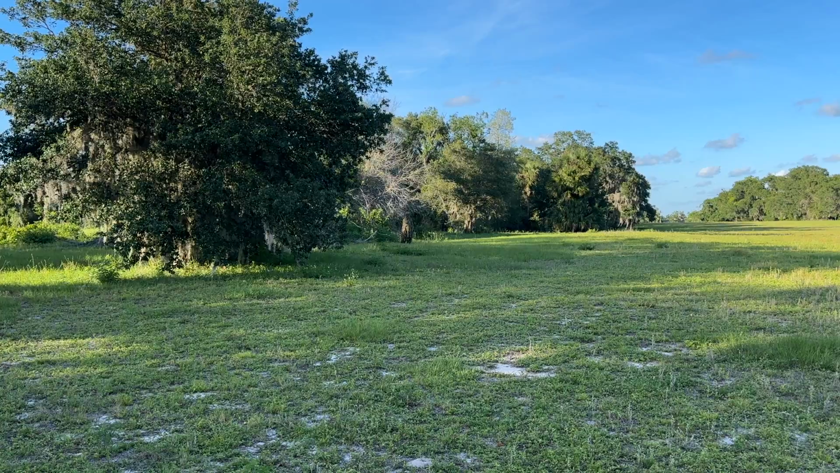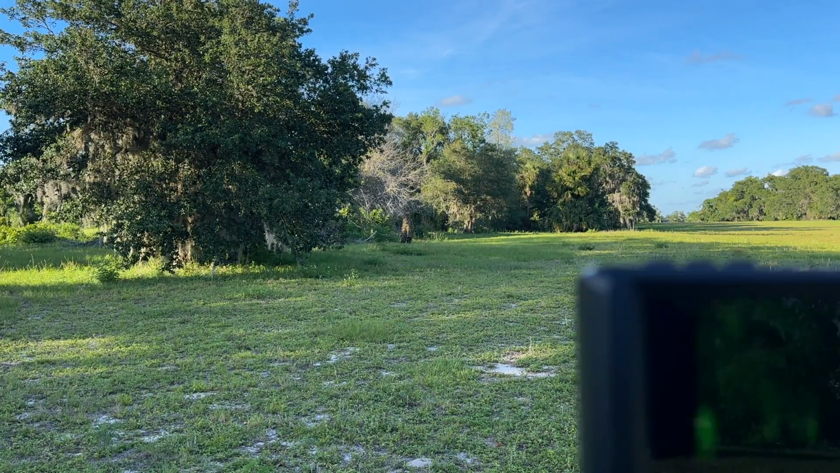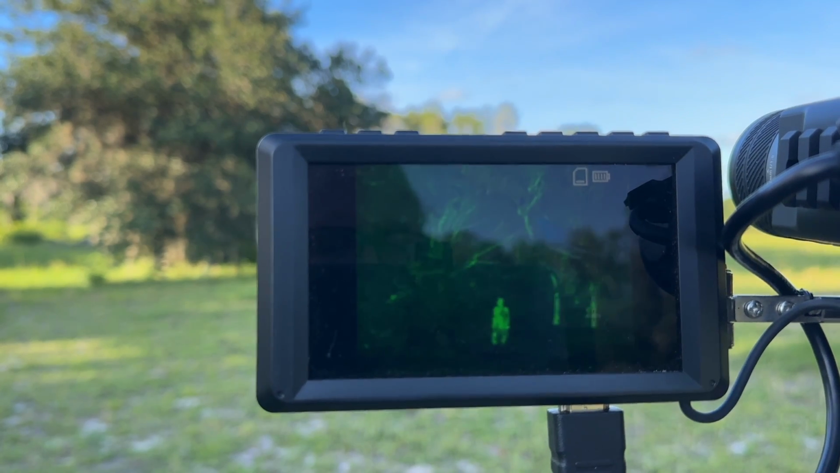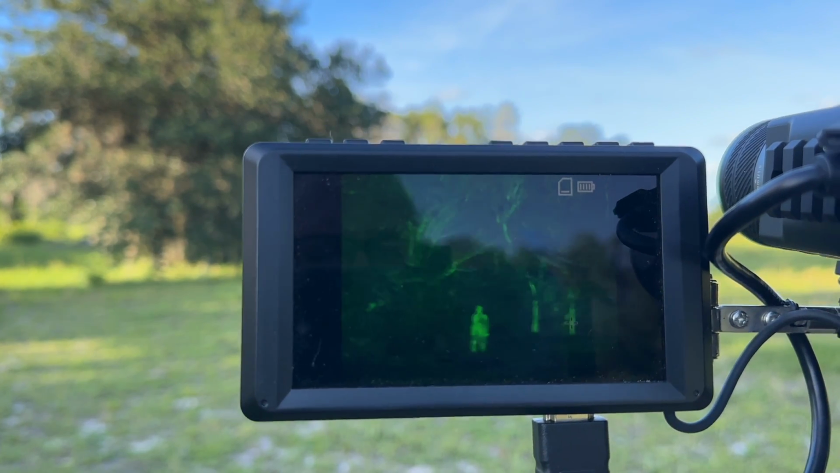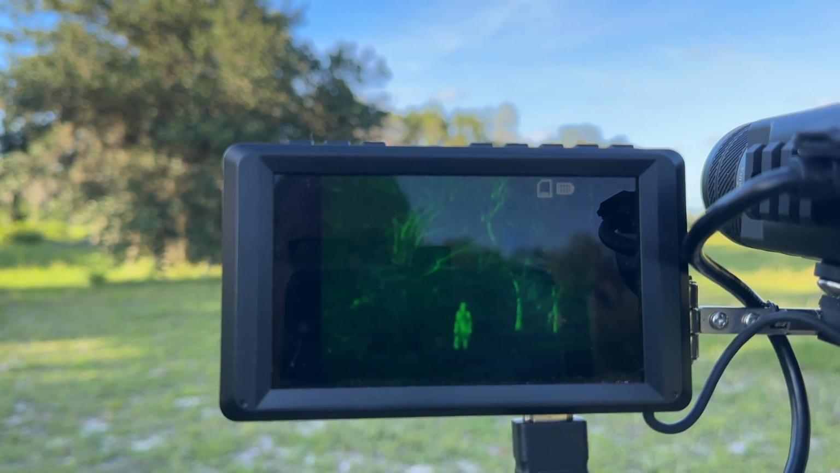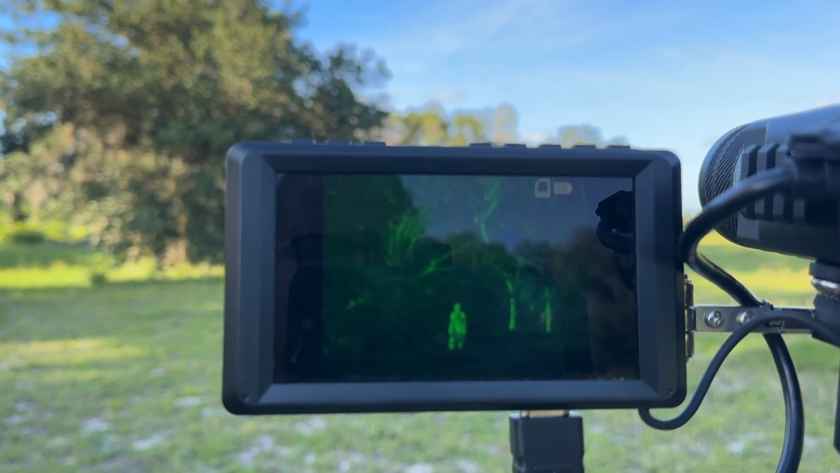As you can faintly see, Sasquatch is standing in the open 100 feet away from the camera right now with no zoom whatsoever. I'm going to bring the TNV30 into frame so that you can see how quickly and how well defined the TNV30 picks up anything with a heat signature. That's with zero zoom on the TNV30 as well.